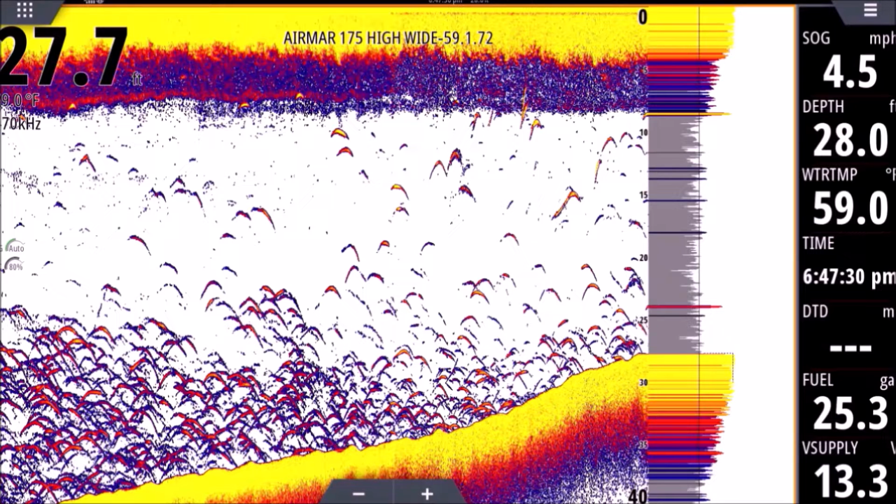Sometimes you can look at it and say, wow, those are huge fish. They may not be. If you're going very slow, chances are it's just sending return marks back over and over and over again. It's just sitting under your transducer, absorbing all that energy. And the history makes it look like it's very long because it's just sitting there under your transducer. So those are good things to know.